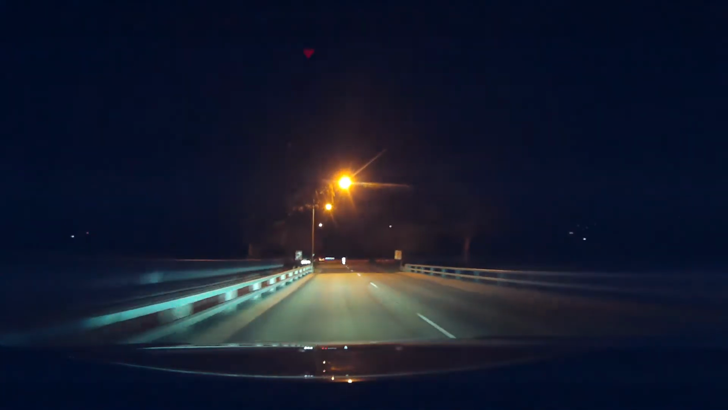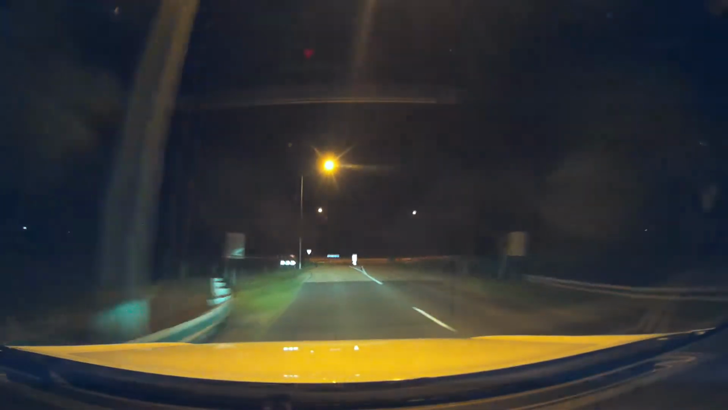Must be marking something. Tell us in the comments if you know. In this little section I've seen blue reflectors but no triangle, so who knows what it's for.